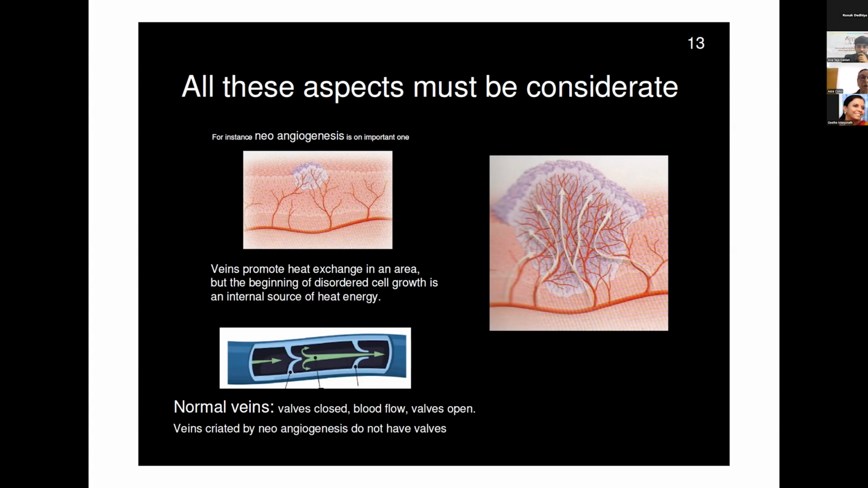So the new veins produced by the angiogenesis, this increase of cell growing, do not have the same behavior as the normal vein. And this also improves the temperature of this region.